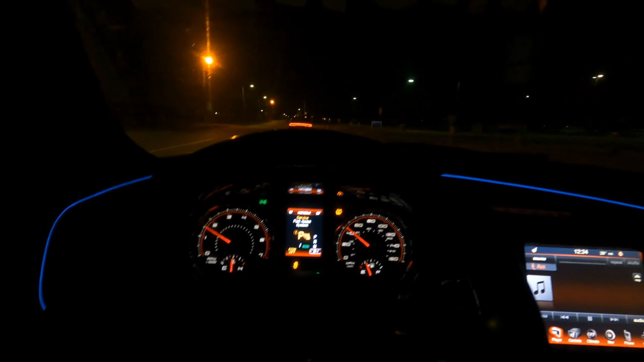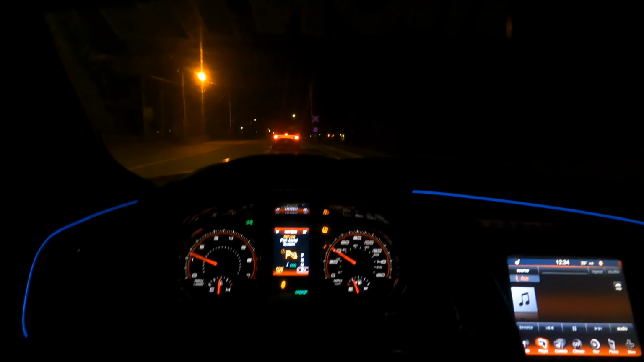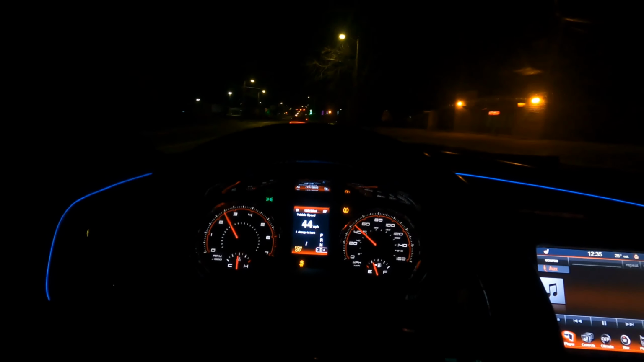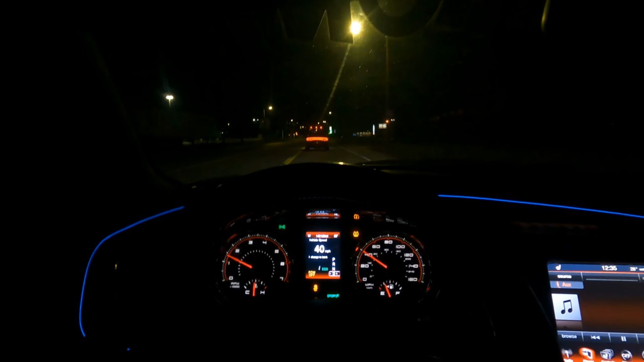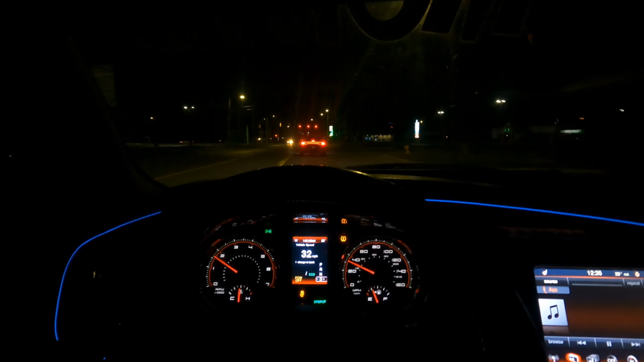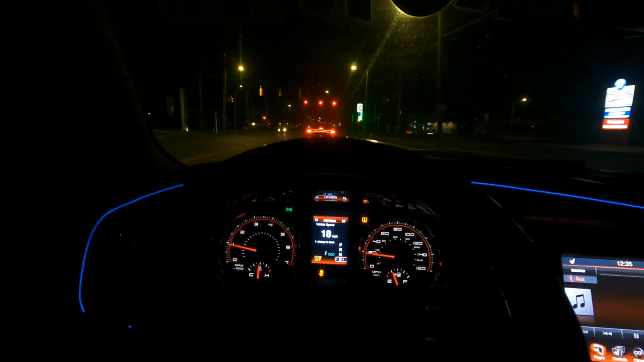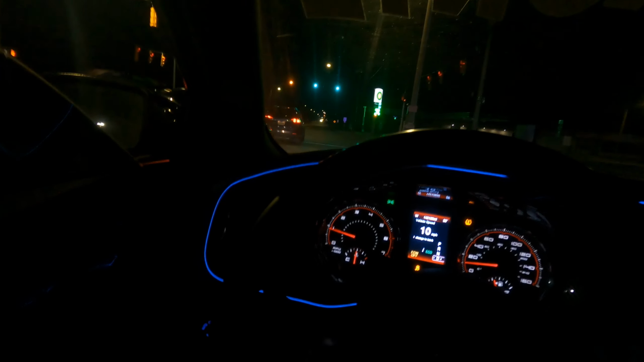I gotta take off that eco mode. Sound like a V8 to a V6. Damn Mexican roads! God damn it, Mexico! These roads fixed. Let me give it a side up. That sounds good.